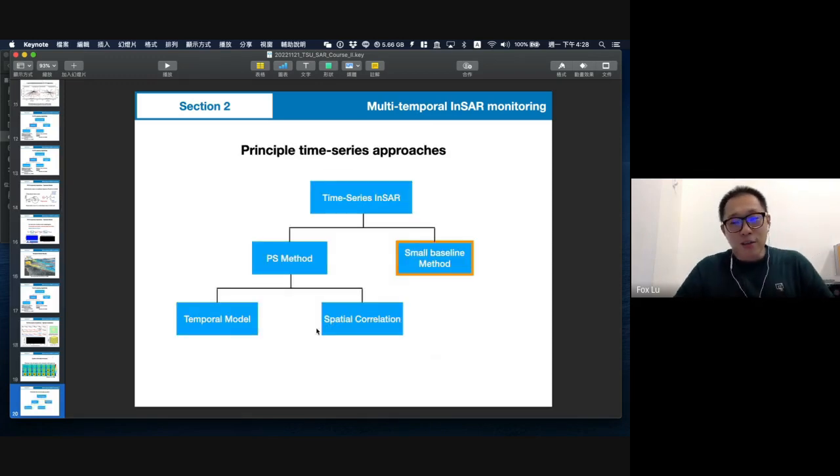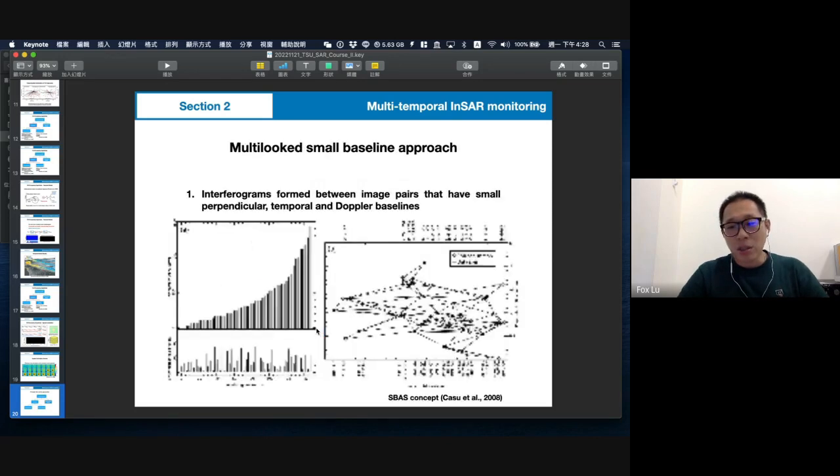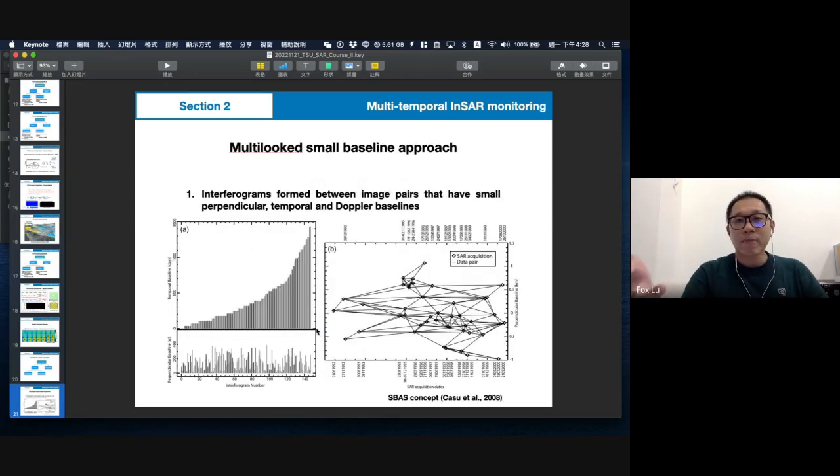The third part is about the small baseline. Why should the small baseline be announced, or why should scientists argue this matter? Before Sentinel-1, satellites like ERS and Envisat had a repeat time of 35 days, sometimes longer.